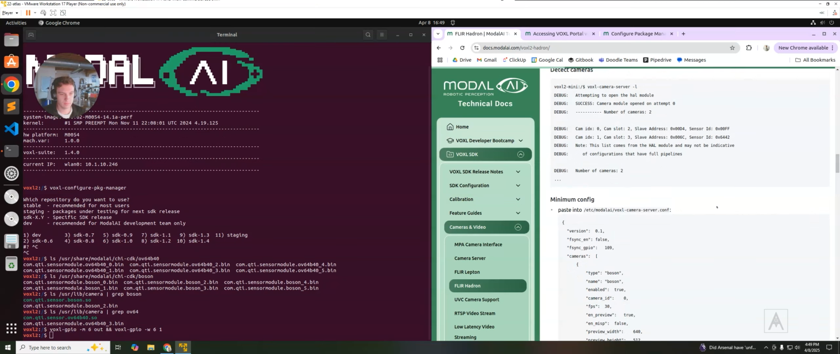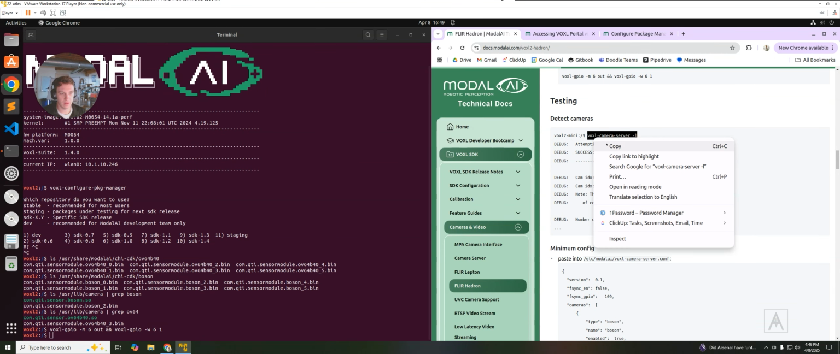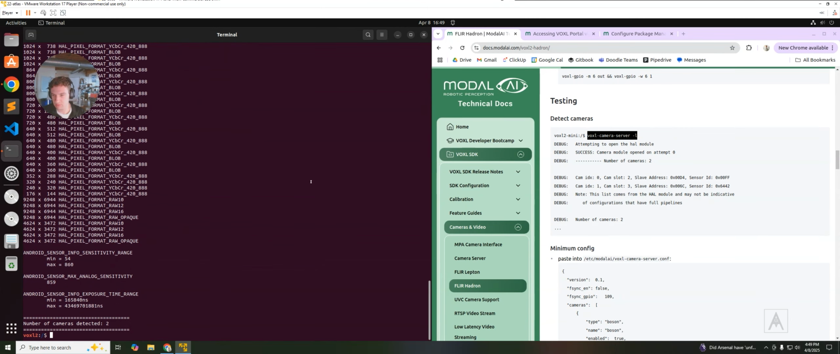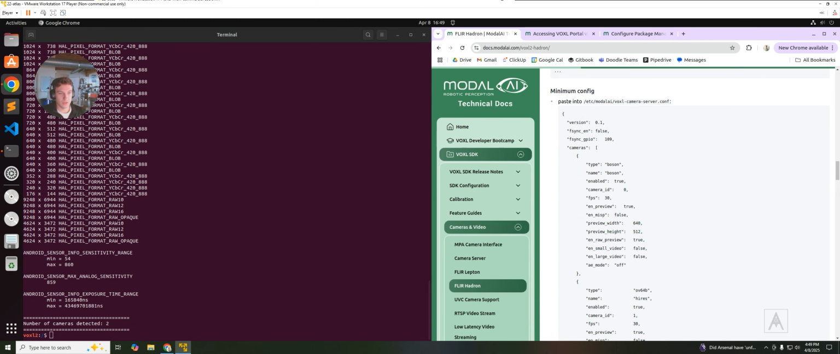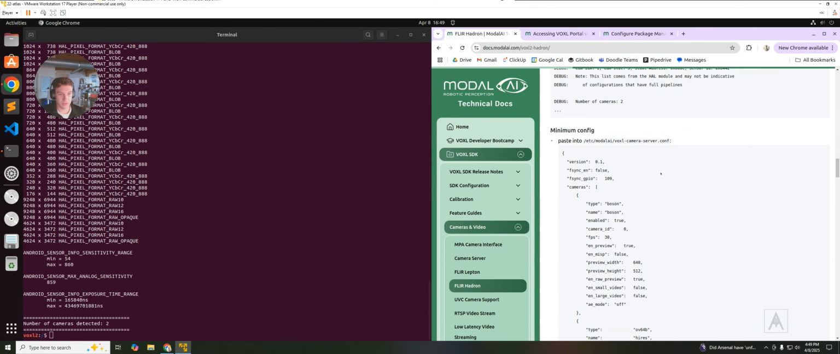And if we do a voxl-camera-server -l, you should see number of cameras detected, 2. One for the thermal, one for the RGB, which is great. Now, you can follow the directions, but you're going to take what's in here and paste it into voxl-camera-server.conf. What this is doing is essentially setting your camera settings.